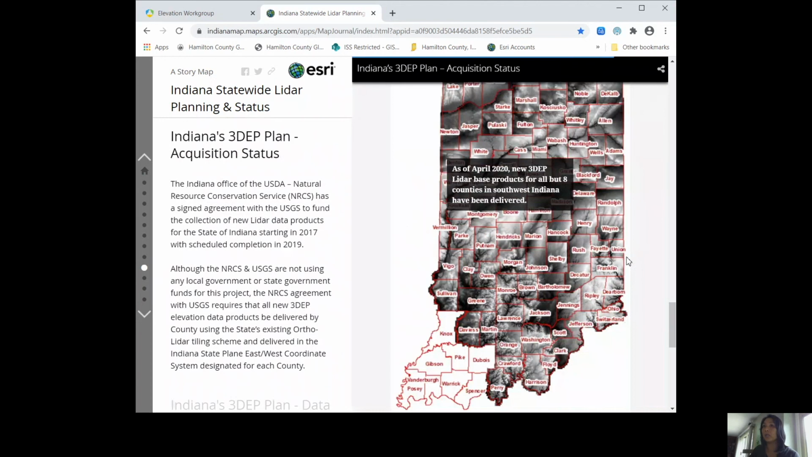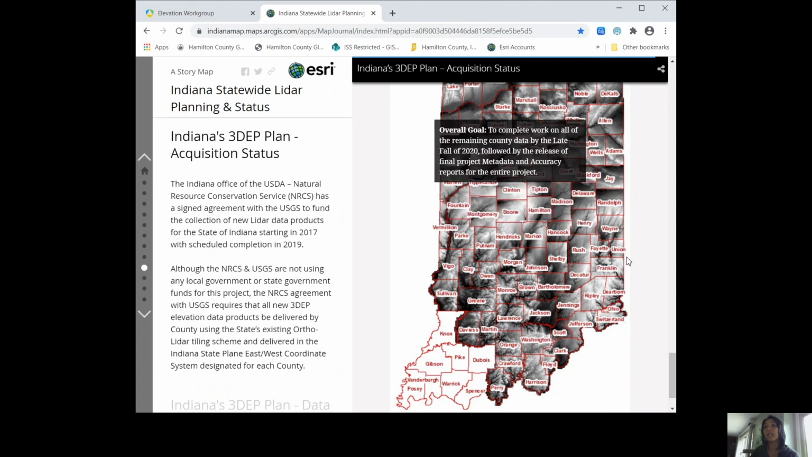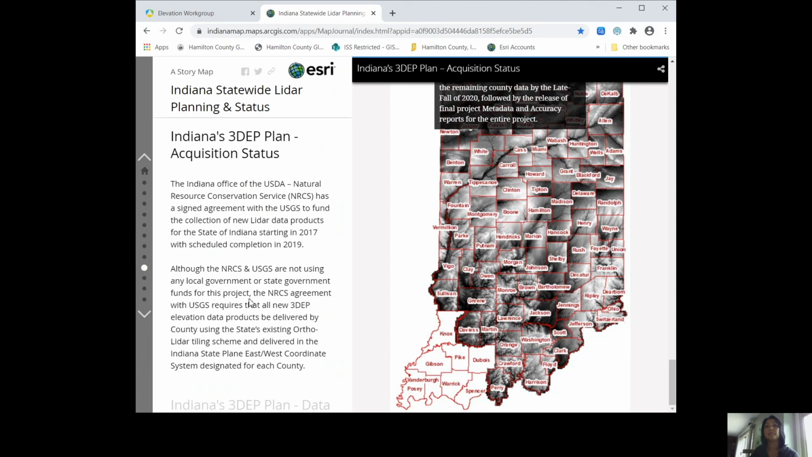As of April 2020, new 3DEP LiDAR base products for all but 8 counties in southwest Indiana have been delivered. The overall goal is to complete work on all of the remaining county data by the late fall of 2020, followed by the release of final project metadata and accuracy reports for the entire project.